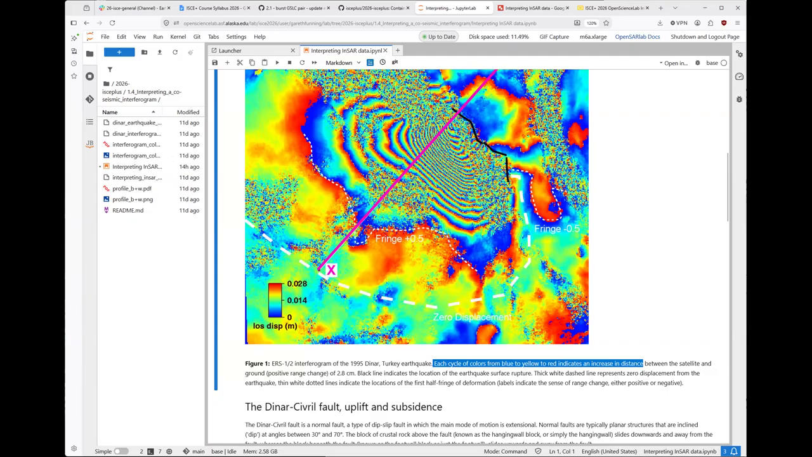Gareth? Yeah, I saw a hand up. Go for it. Yes, so my question is, when you say it's a range change and it goes away from the satellite, I want to just confirm.